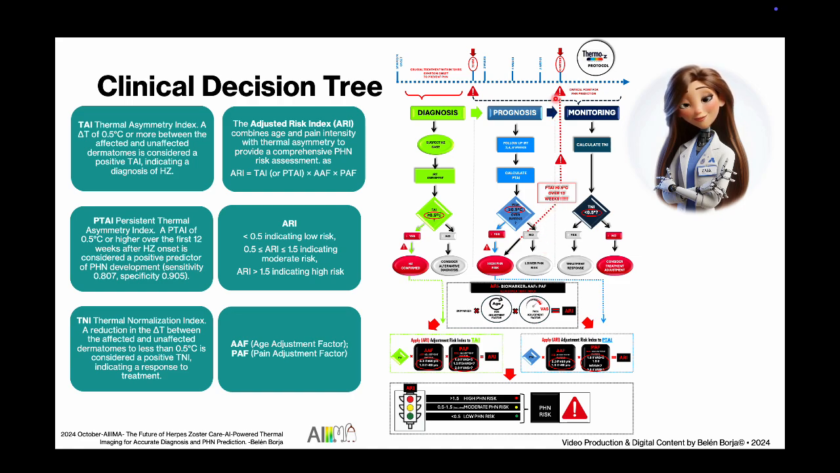For treatment tracking, we've got the Thermal Normalization Index, TNI. If that baby drops below 0.5 degrees Celsius, success. Treatment is working like a charm. But if it's still high, don't worry, time to shake things up and try something new with the treatment.